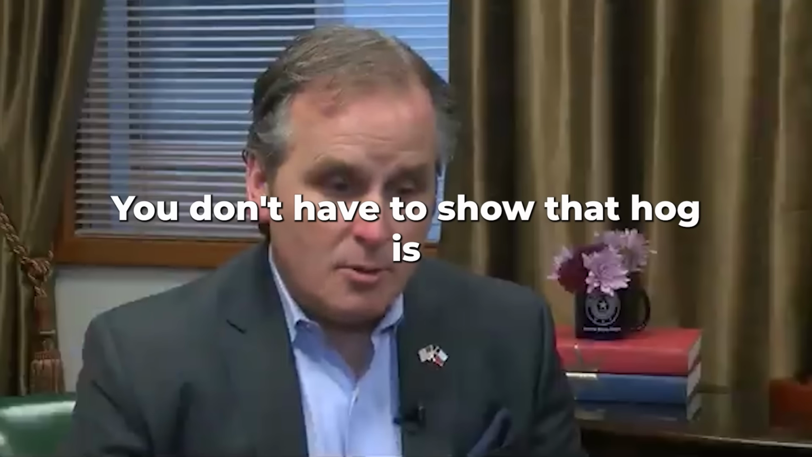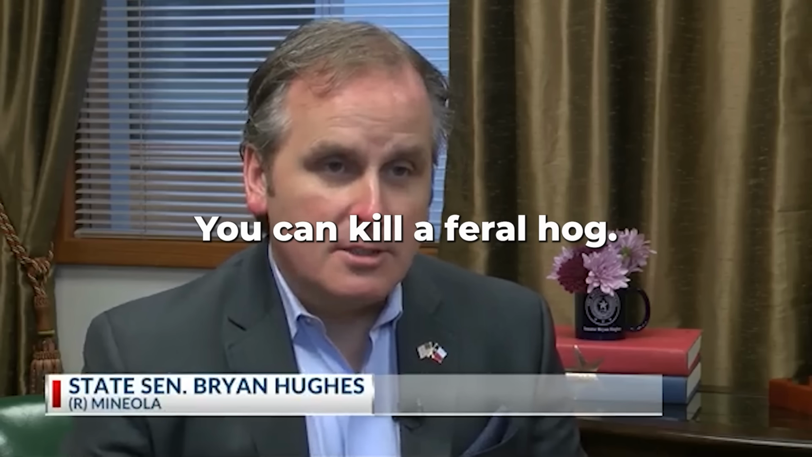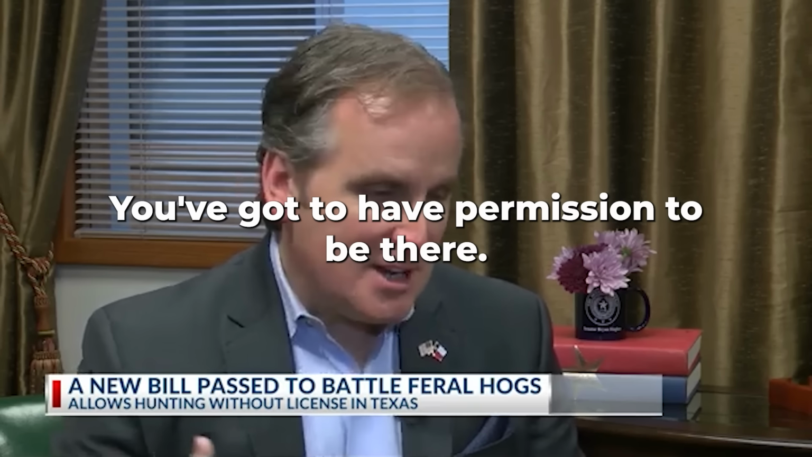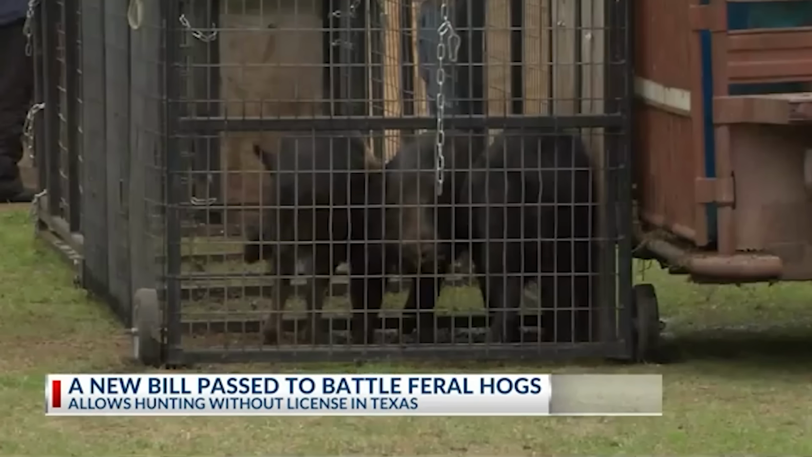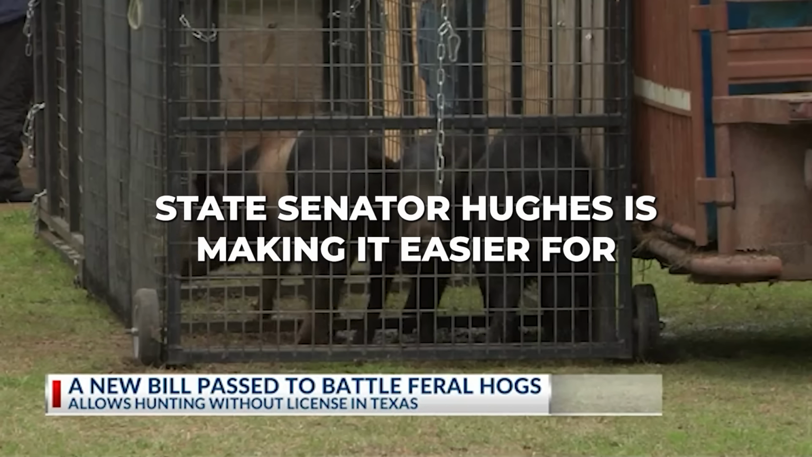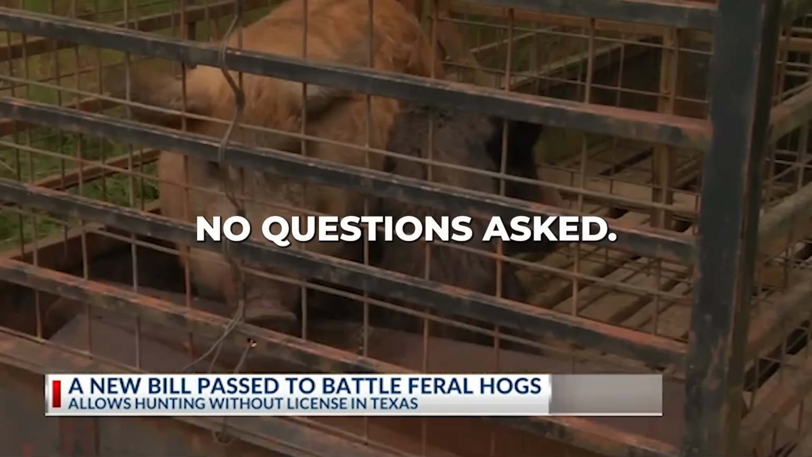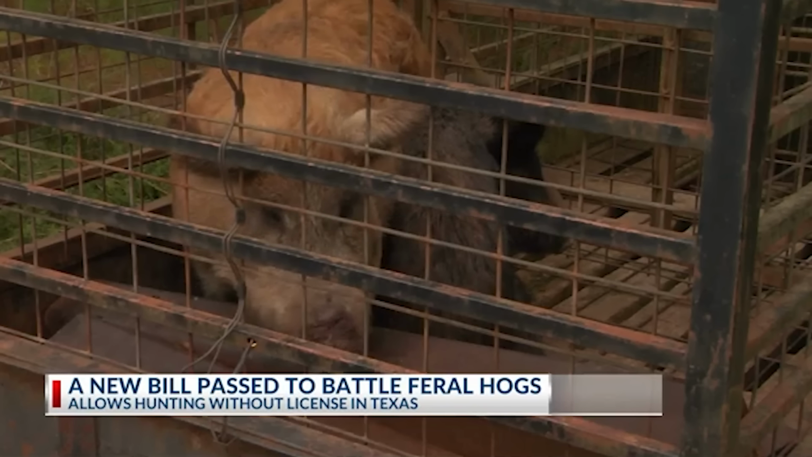You don't have to show that that hog is damaging your property. You can kill a feral hog. Obviously subject to other laws. You can't trespass. You got to have permission to be there. State Senator Hughes making it easier for people to kill the nuisance wildlife. No questions asked, no hunting license needed.